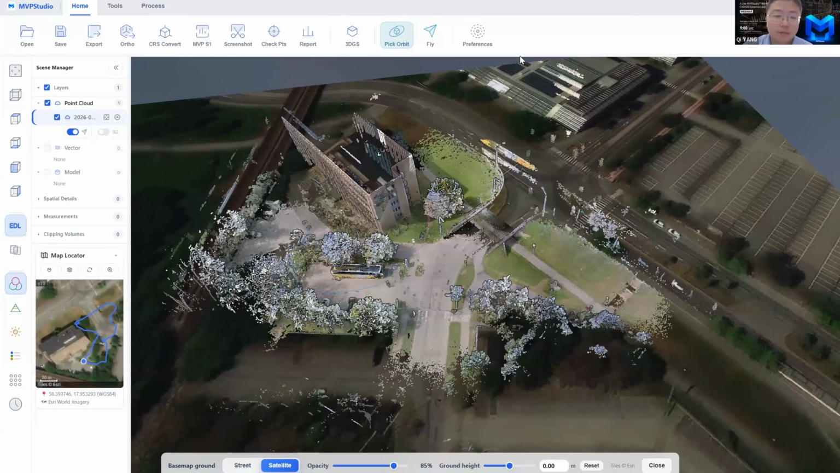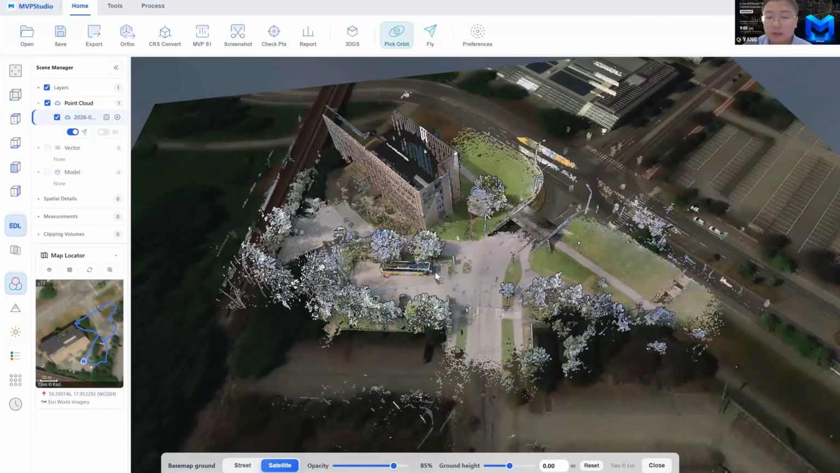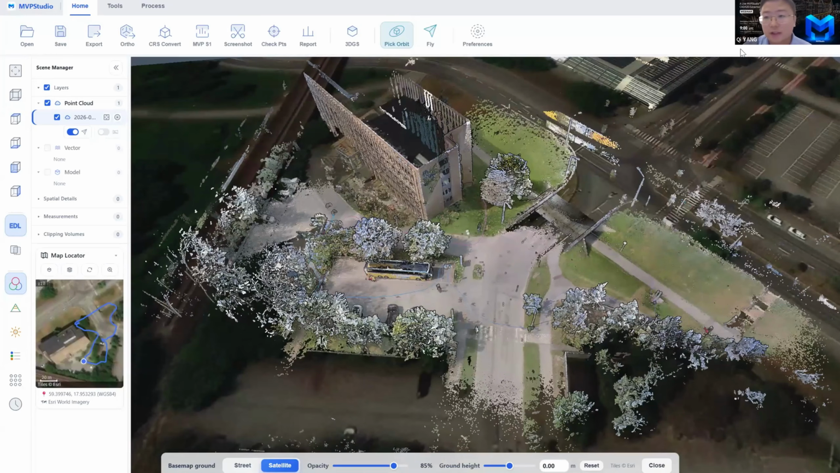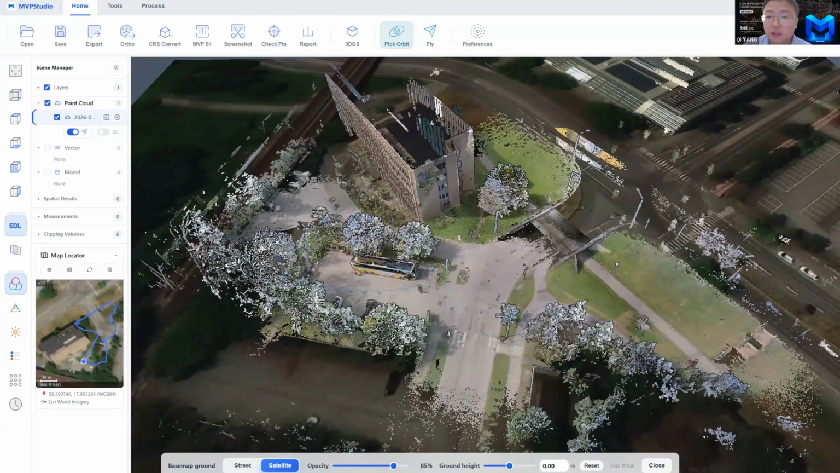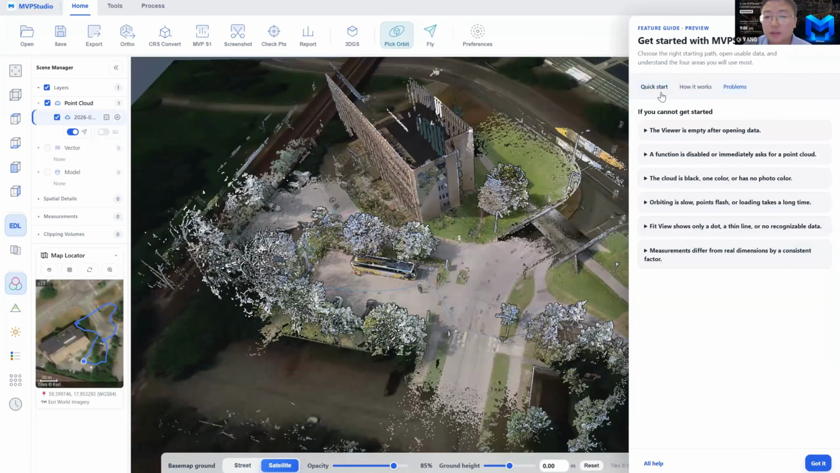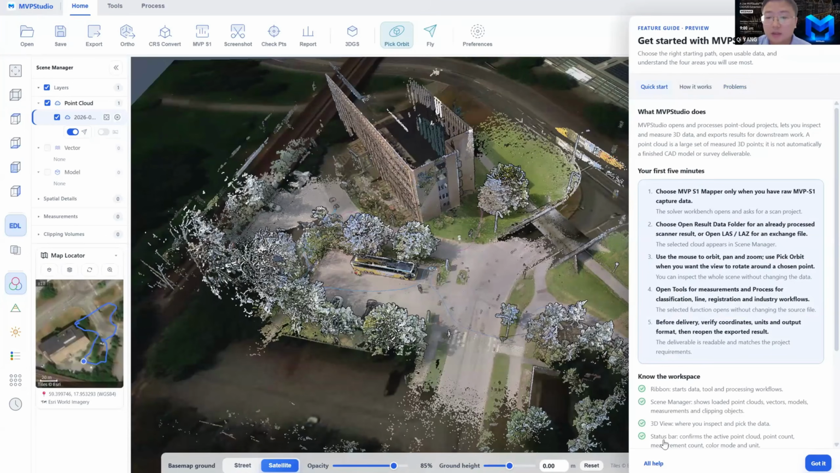And for this software, in our view, it will match all the customers' needs. For example, some customers who are not surveyors worry that it's hard to learn, but we have a help center here. You can get all the information on how it works and the problems you want to ask about.